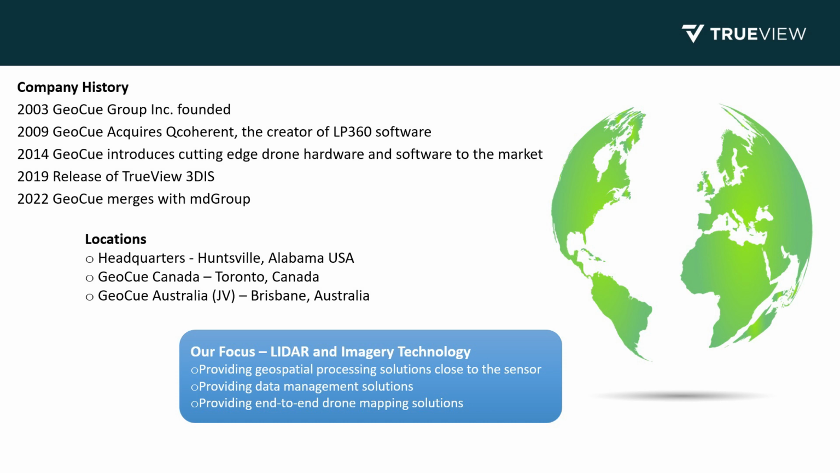At the beginning of this year, GeoQ was acquired by MD Group, the parent company of Microdrones. The combination of these two companies is already reflected positively in the rapid advancements of our technology, both on the hardware and software side. You'll see a few of these through our discussion today.